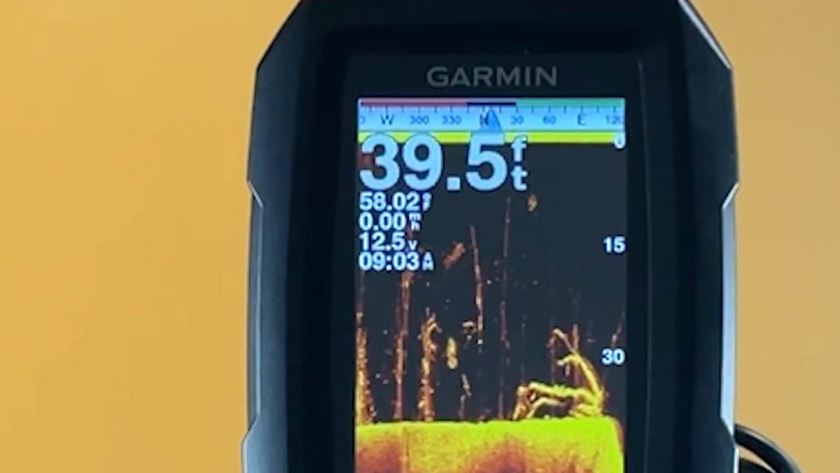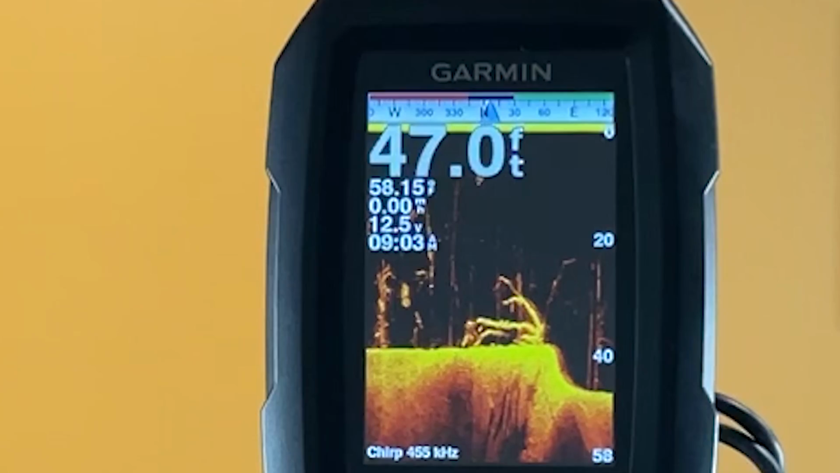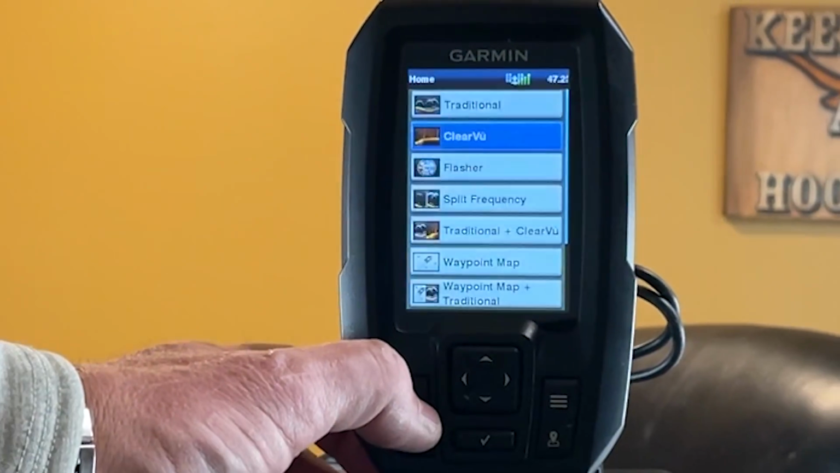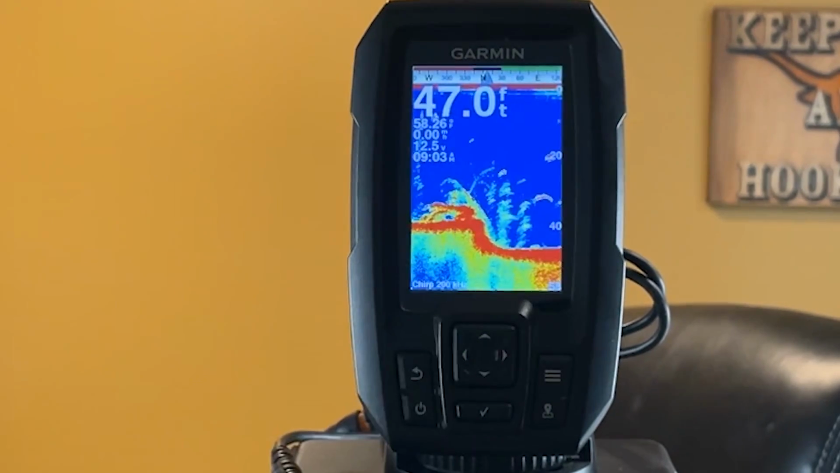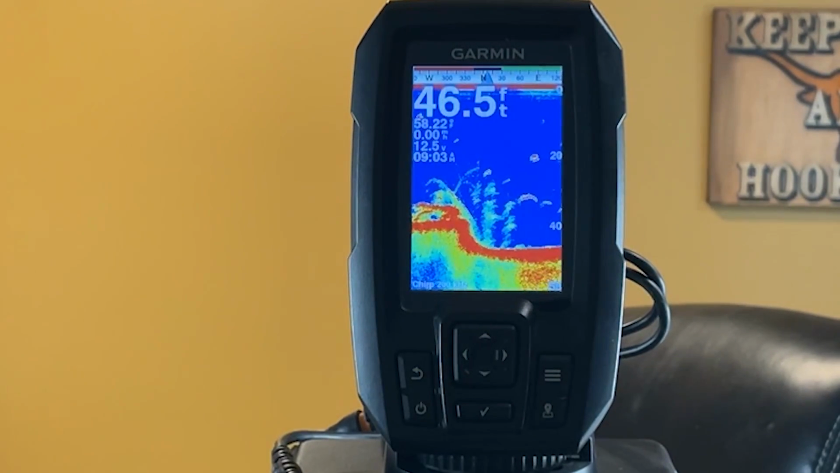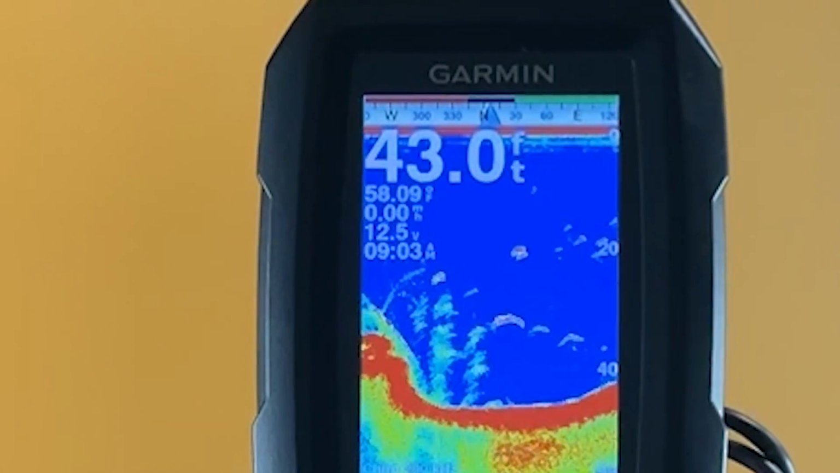Really, you got to get into your UHD units before you start seeing images like that. And traditional. Now your traditional, it really does look that good. It is that clear.